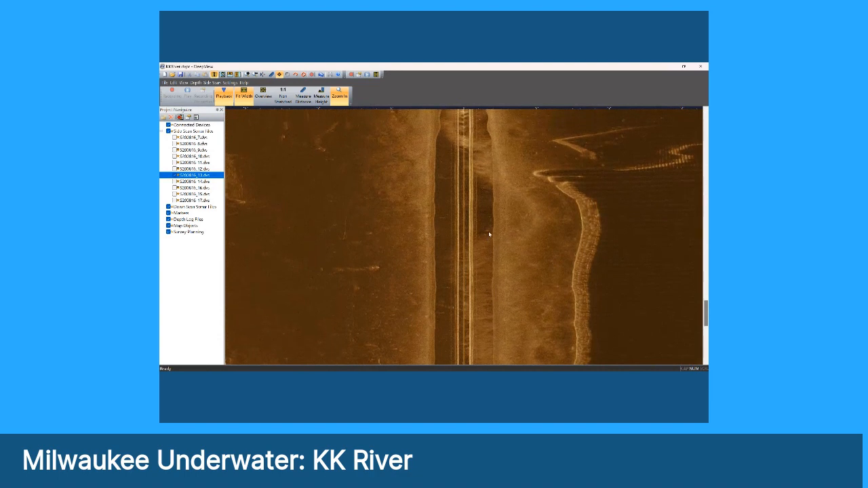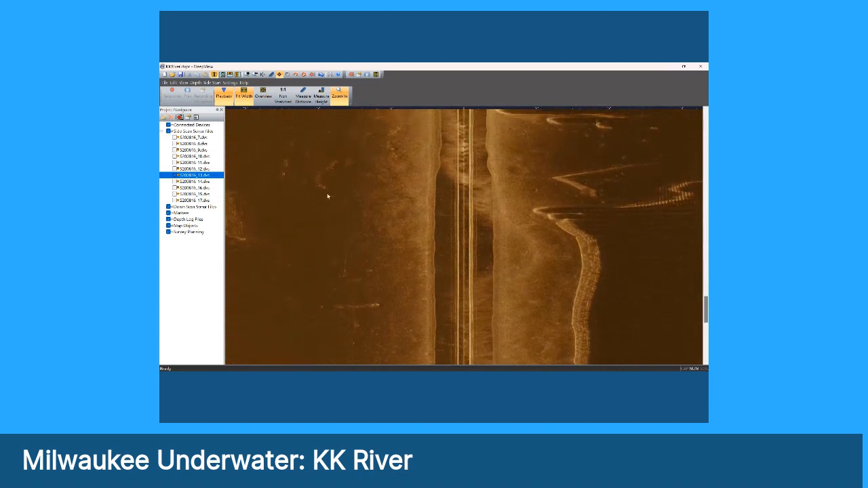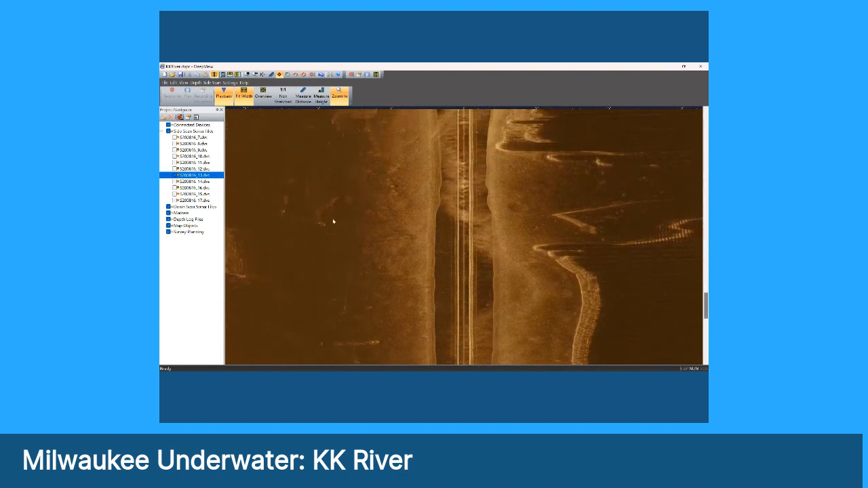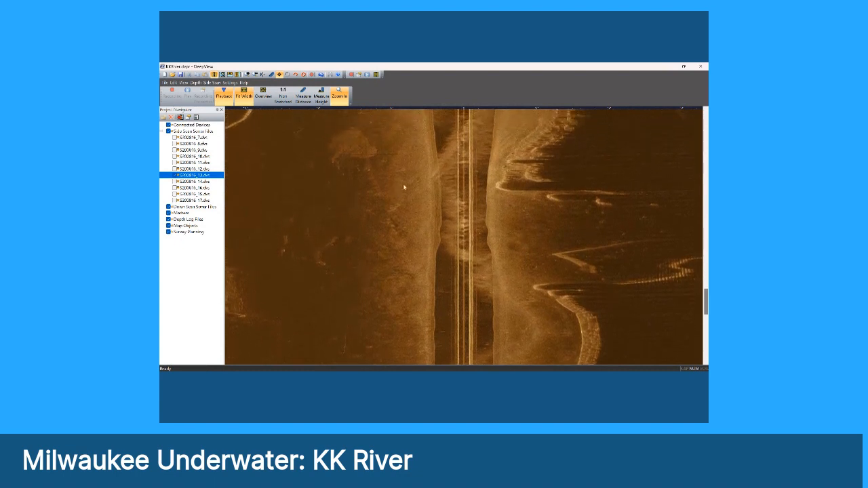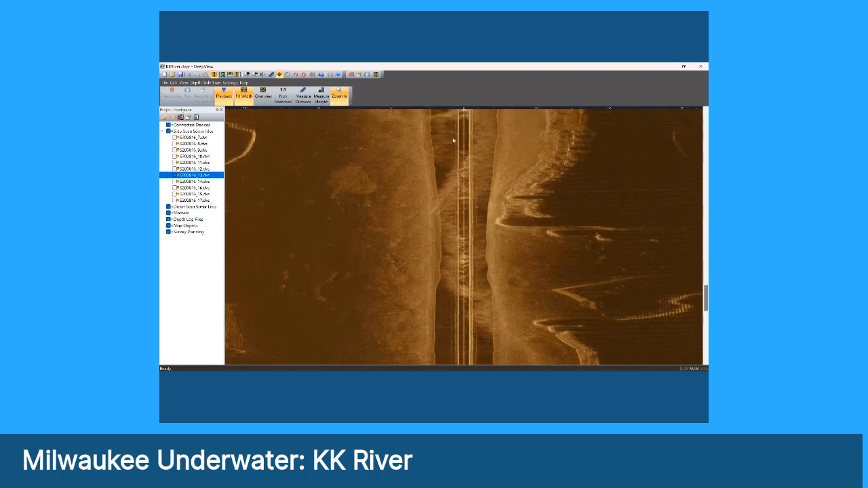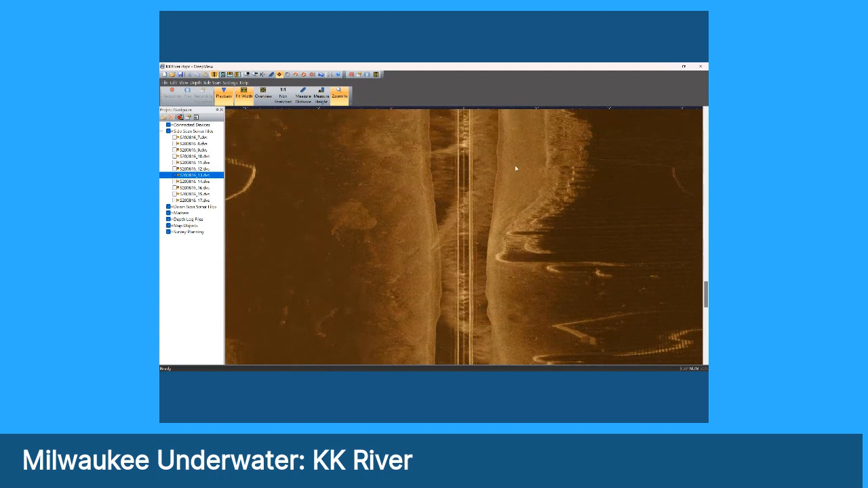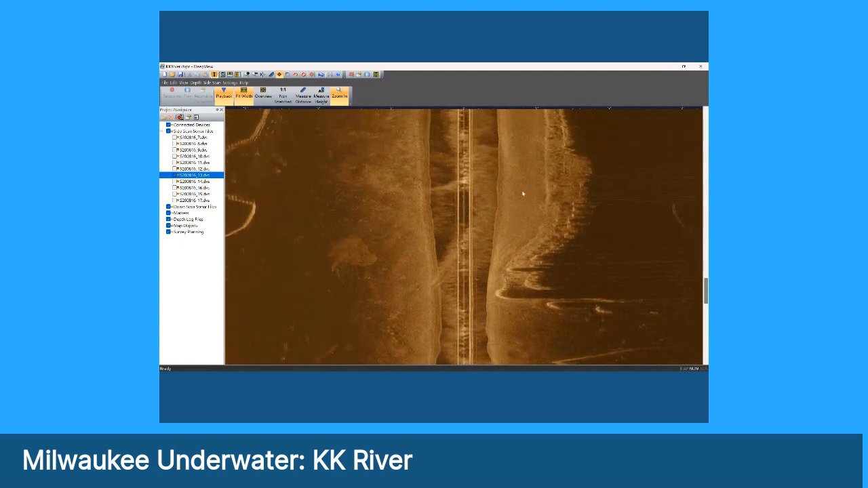So as we go in, you can start to see a lot of deposition on the bottom of man-made objects. None of them are extremely large. We're at 160 feet per channel here. So we're looking at fairly small objects, but you're going to see a fairly large swath of the bottom here. So pretty much from wall to wall as we go up to enter the KK River.